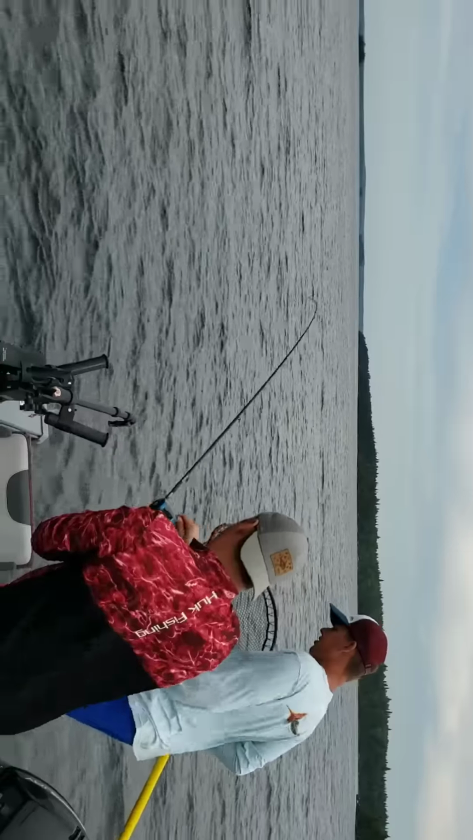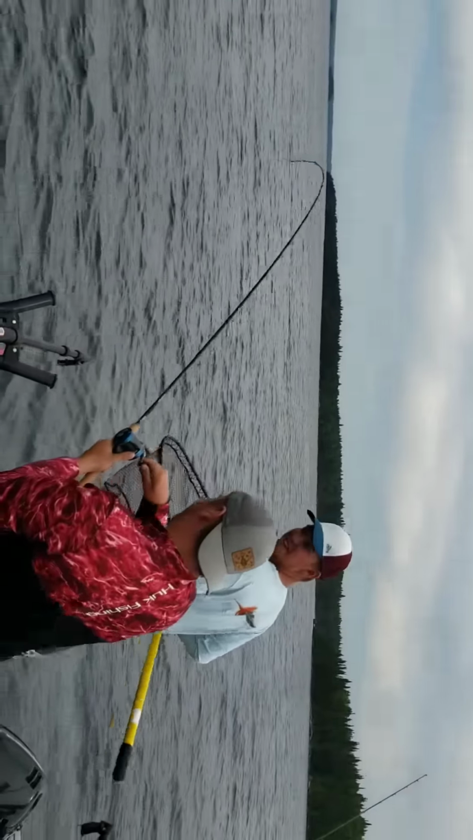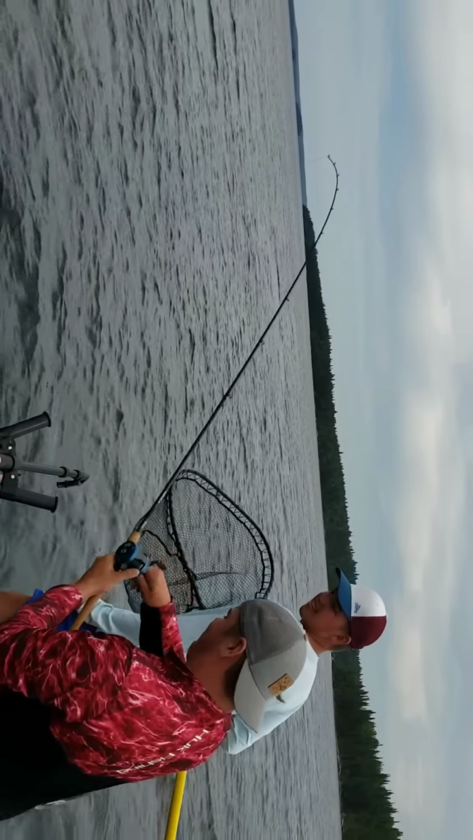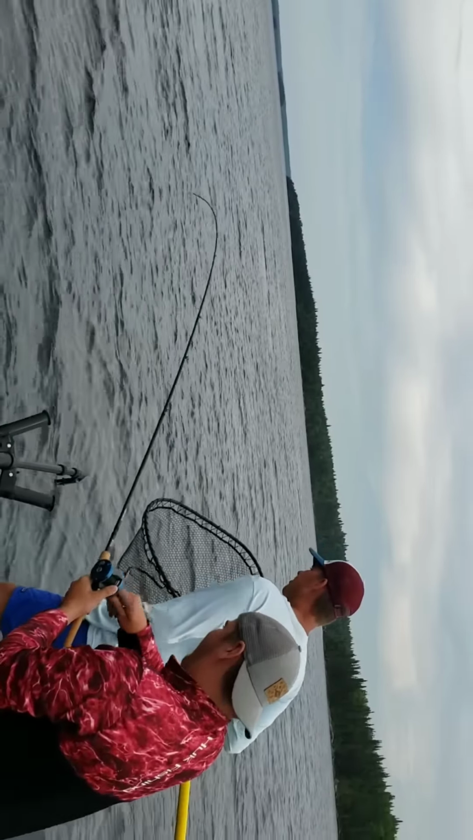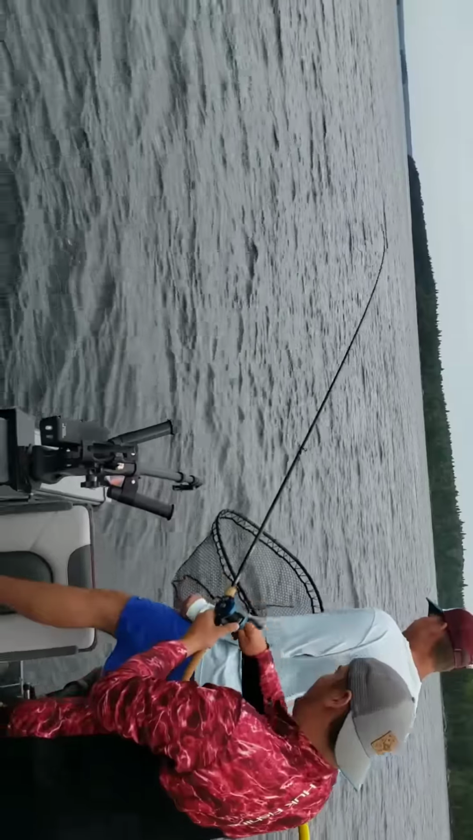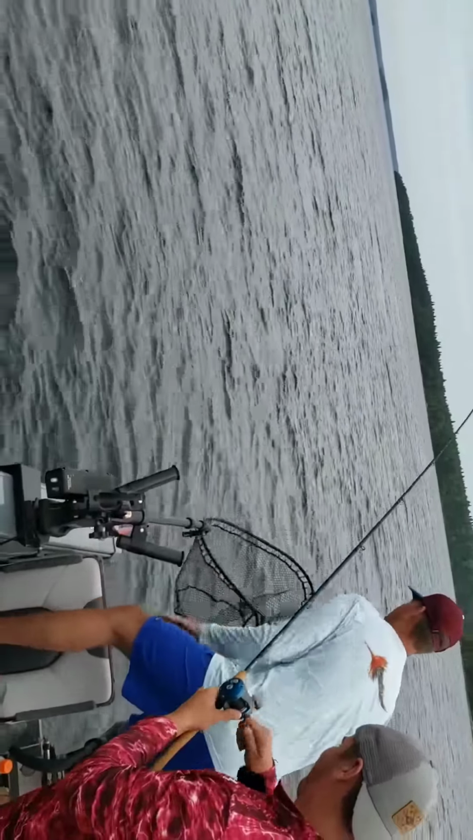Here's the video again, sucker fishing. He's got one on. Keep it tight. Keep it tight. Don't go up and down with the rod. Just keep it tight and reel. Fish on. Sucker fishing. Now guide it towards Peyton. Towards Peyton. Keep reeling.